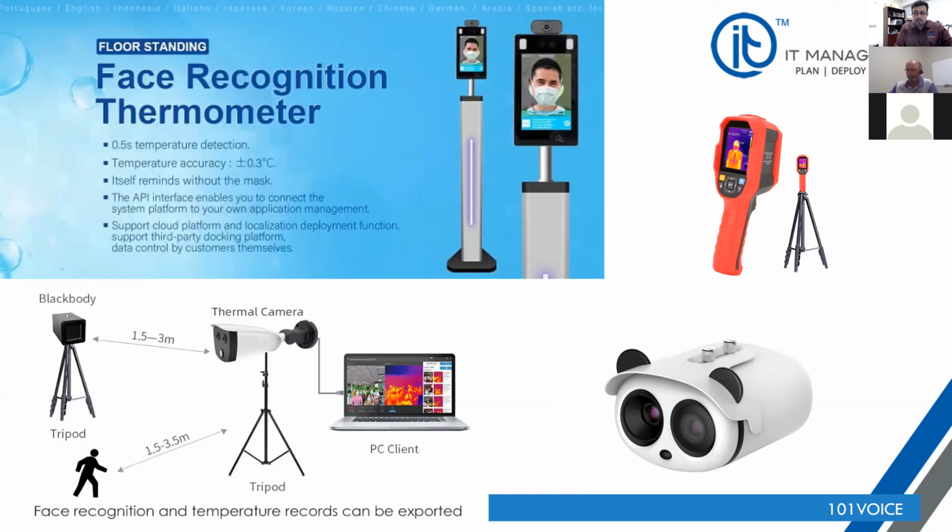The camera on the top is an IR camera, which would basically be used for reading your temperature.